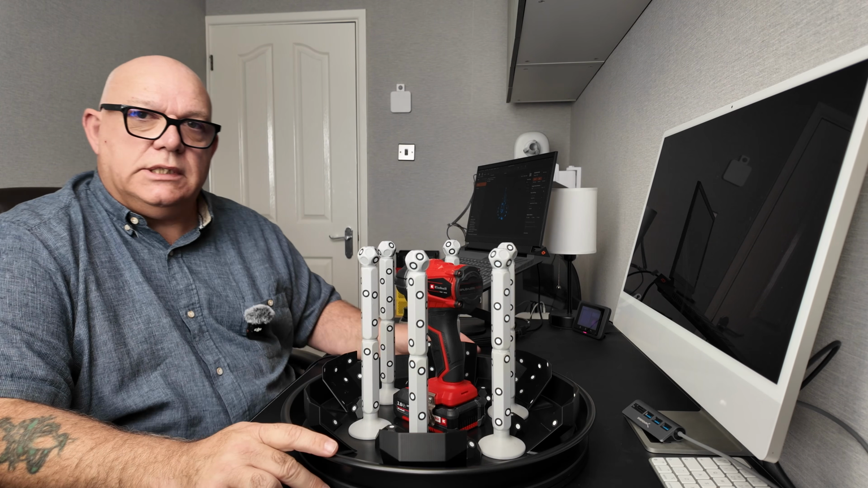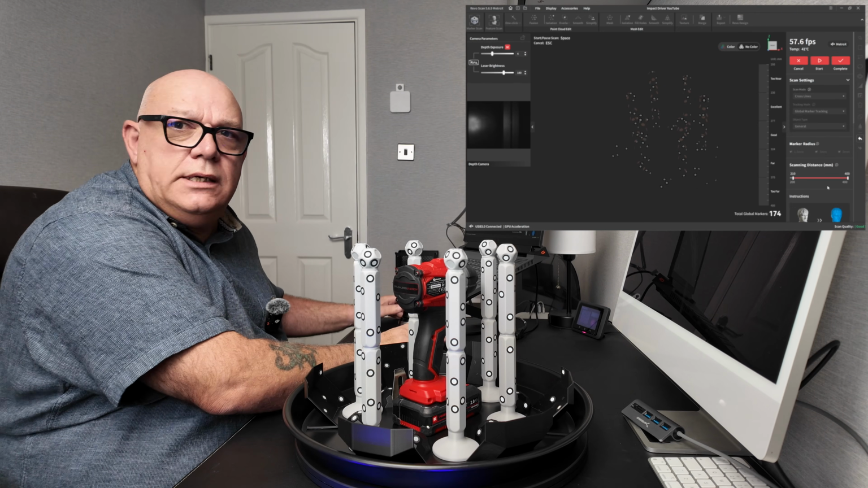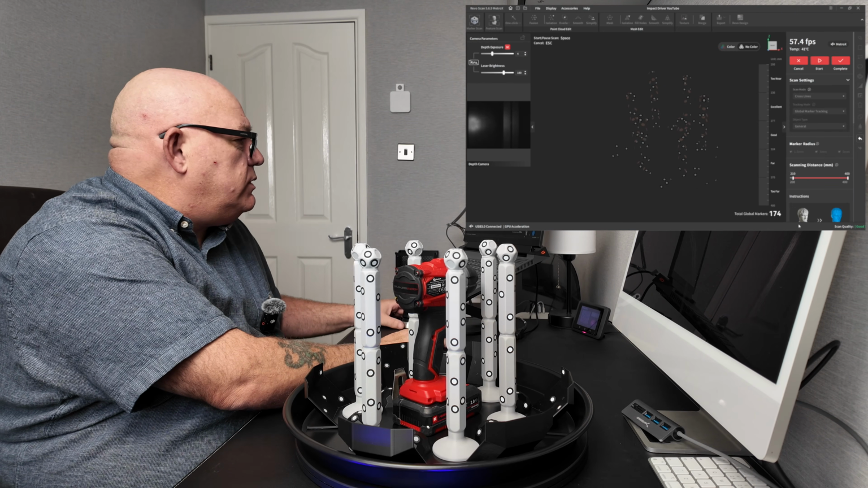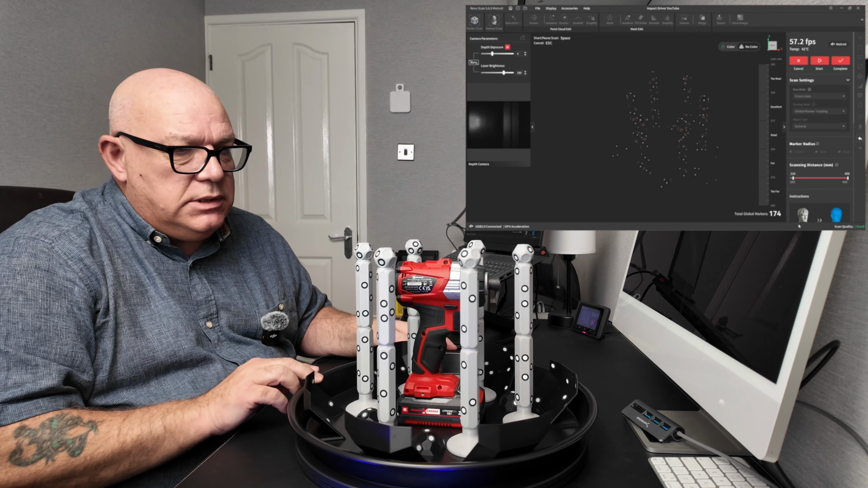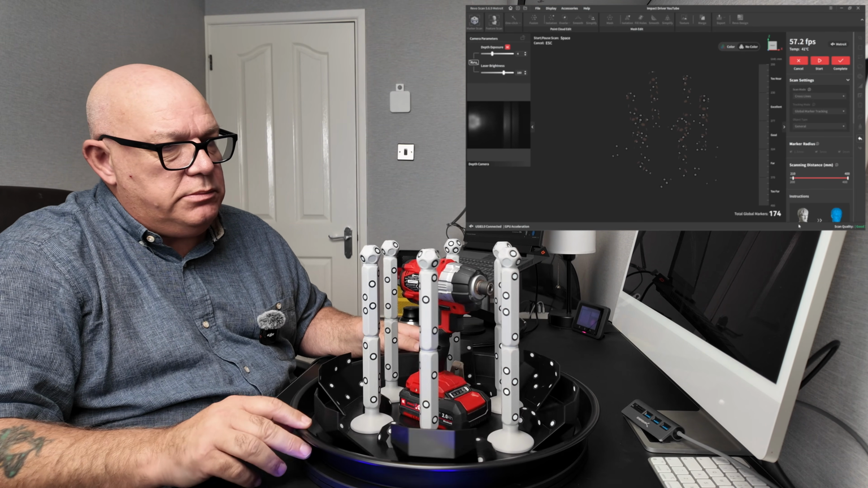Let's get the global marker scan done. Okay, so this global marker scan now is 174 global markers. That's really good. That's better than I've been able to get it in my practices, to be honest with you.